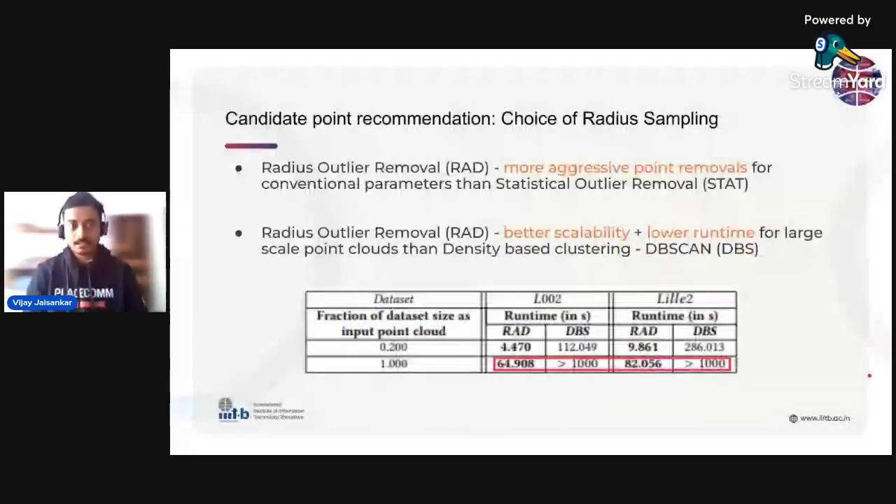So initially, for candidate point recommendation, we suggested radius outlier removal, which guided radius sampling. We also tried two more alternatives: statistical outlier removal, another classical technique, and density-based clustering. In clustering, what you typically do is get cluster centers, and we would use those as the candidate points. To that end, we tried DBSCAN, which is another very famous algorithm. What we noticed is that radius outlier removal makes a lot more aggressive point removals for conventional parameters of the outlier removal techniques. And this is of very high practical significance because this is what dataset designers would like to do, and they would like to iterate much faster. And hence we choose that over STAT.